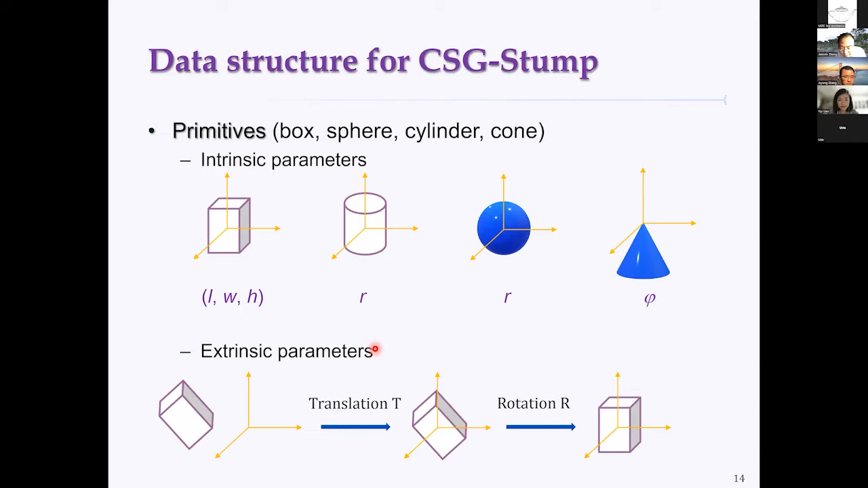Now to realize the concept of CSG-Stump, we need to design an appropriate data structure. We have seen that CSG has two parts, primitives and Boolean operations. For primitives, we use intrinsic parameters and extrinsic parameters to represent the primitive shapes.